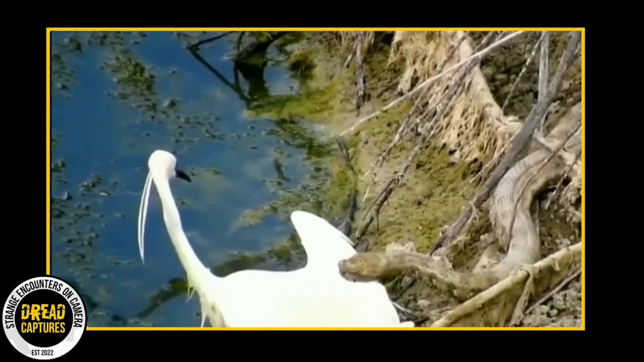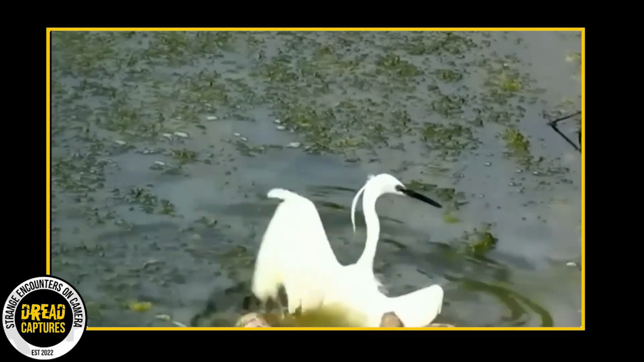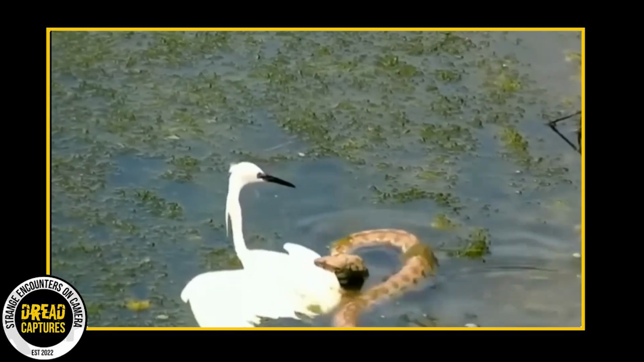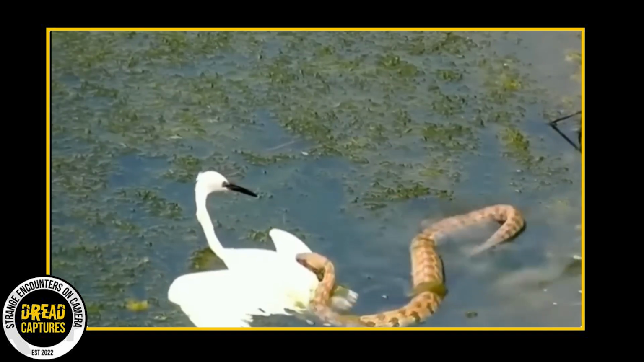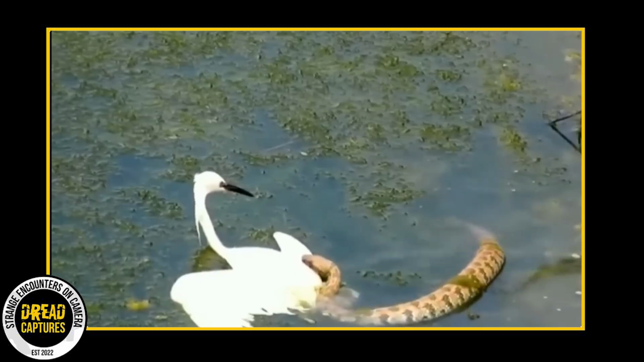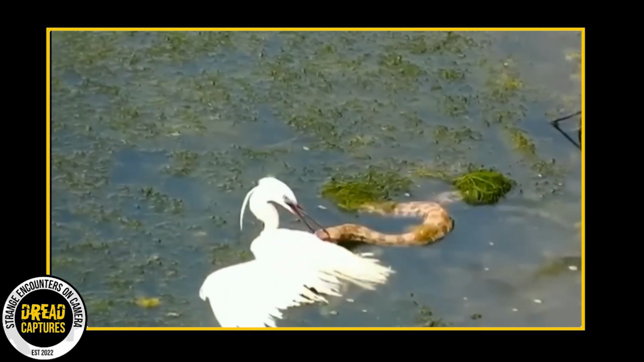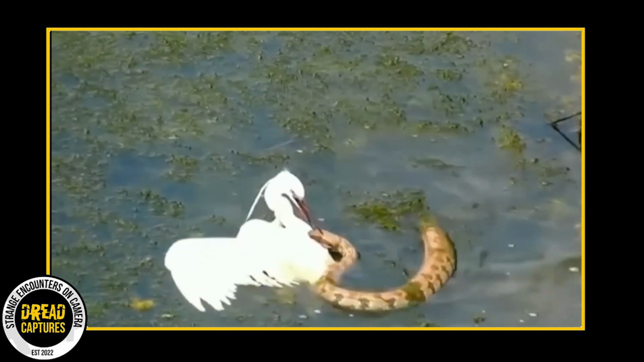Pretty cool footage here of a heron taking on a water snake. Water snakes primarily eat fish, and it appears that is what has gotten the snake's attention. The heron has commandeered a fish and the snake wants it. While the snake latches on, the heron gives him some good beak hammers to the head. I don't know how many of those that snake is going to be able to take, but again, he's latched on tight.